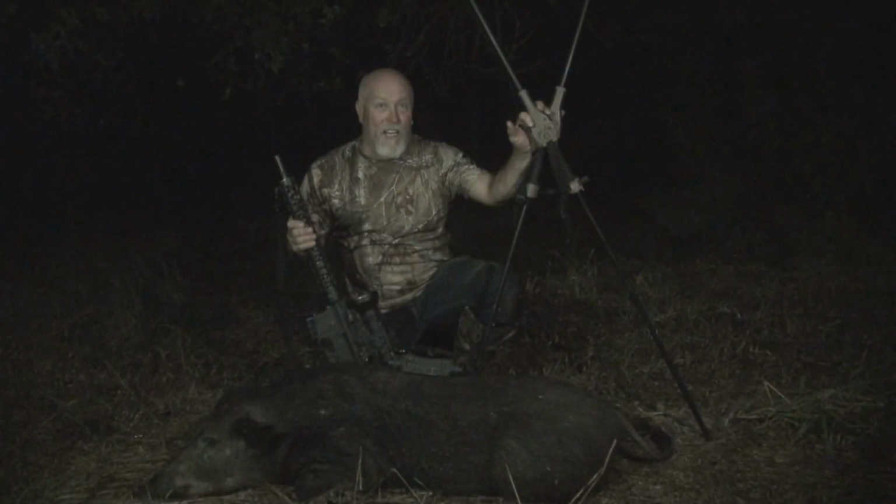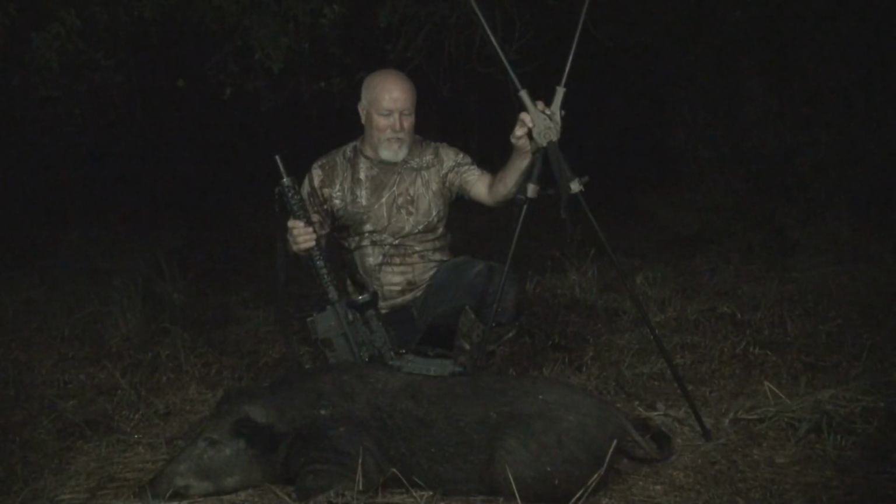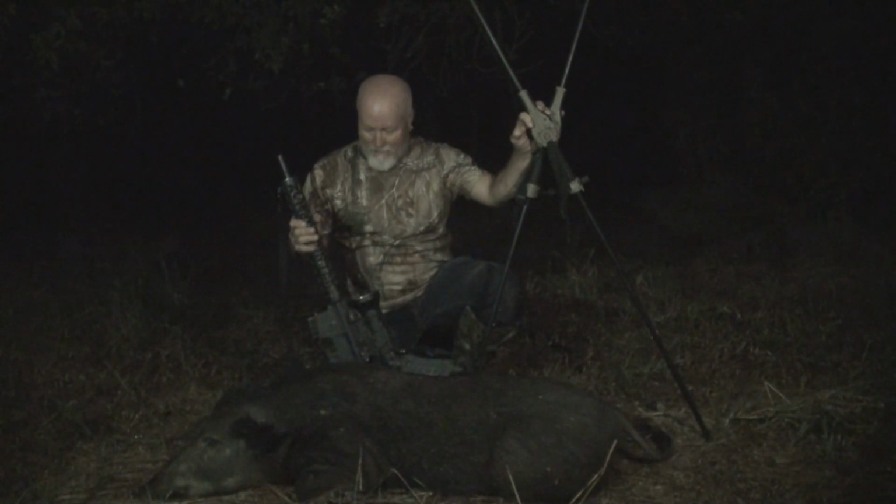This is the fourth hog of the night. Ty shot one, Laramie shot one, Talon shot one, now I got one. So we've had a pretty good run.